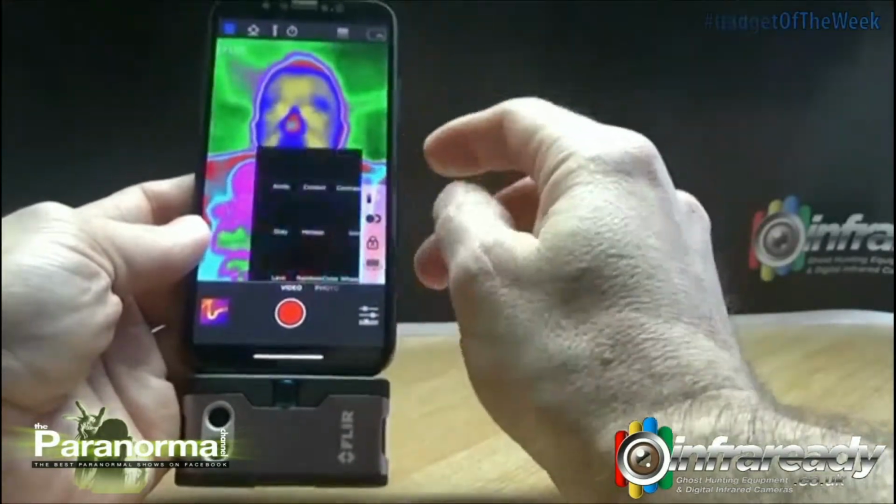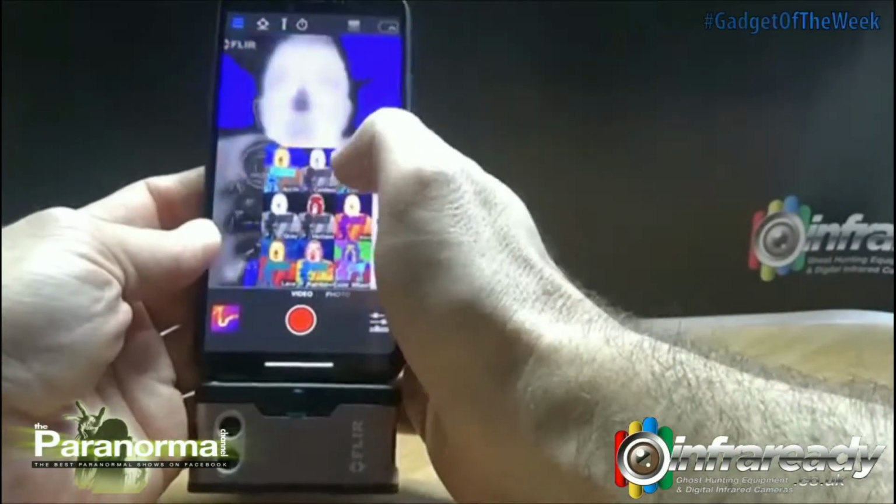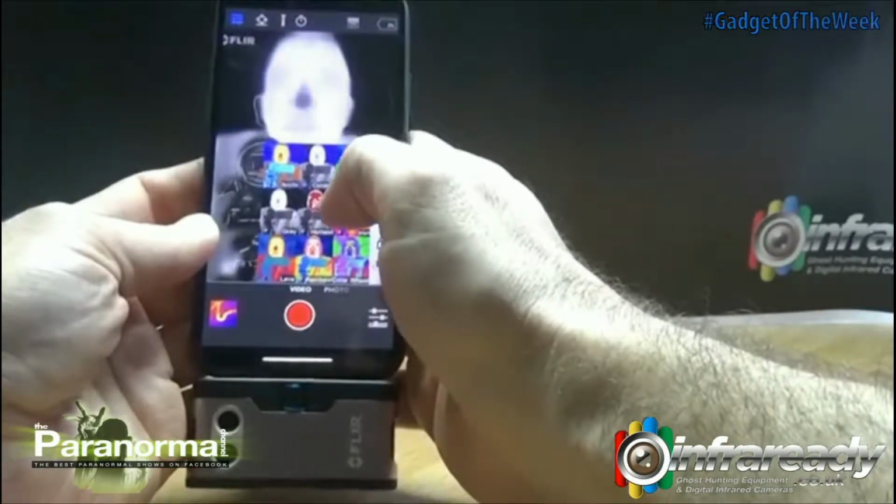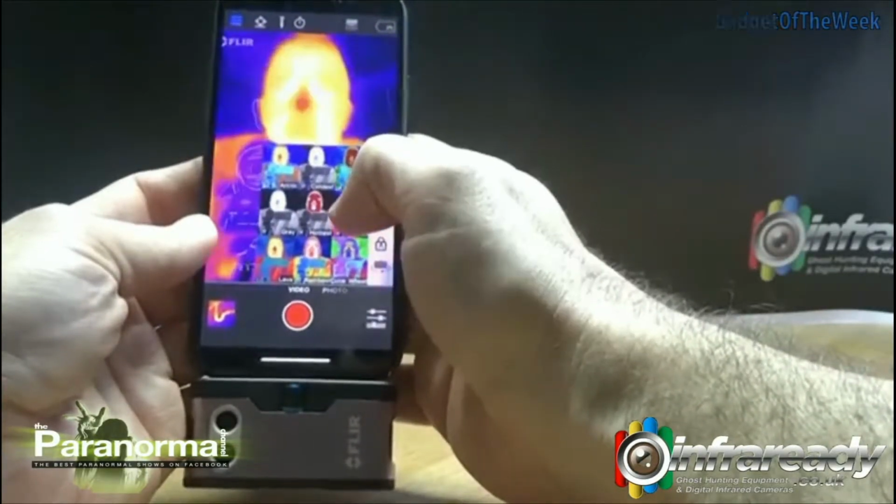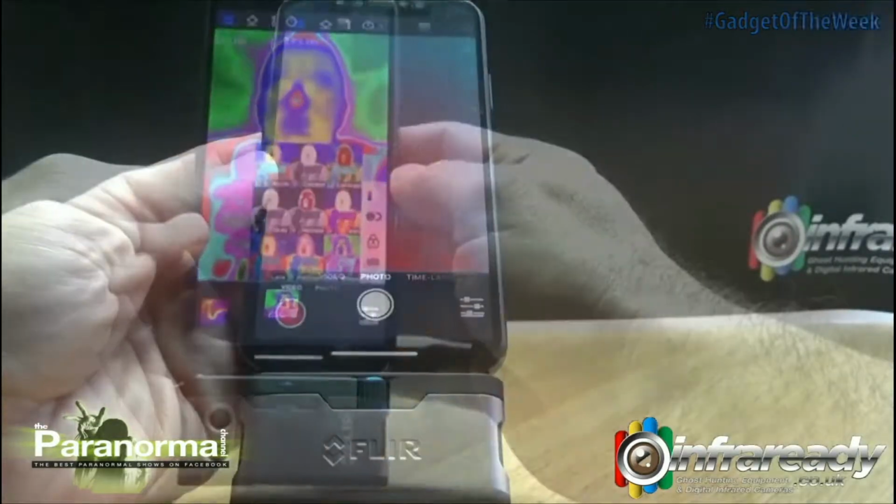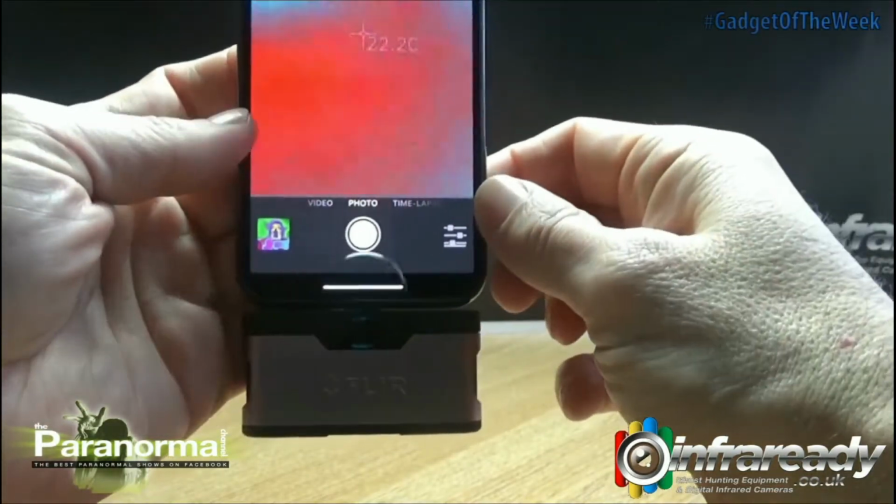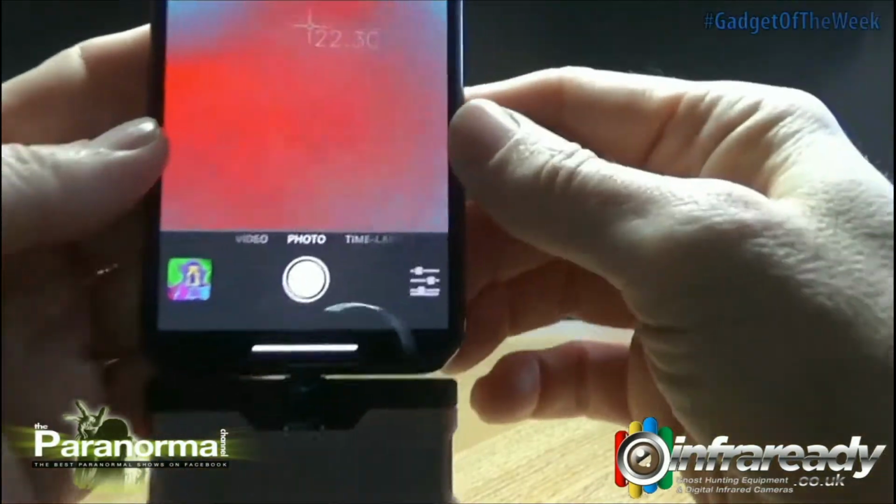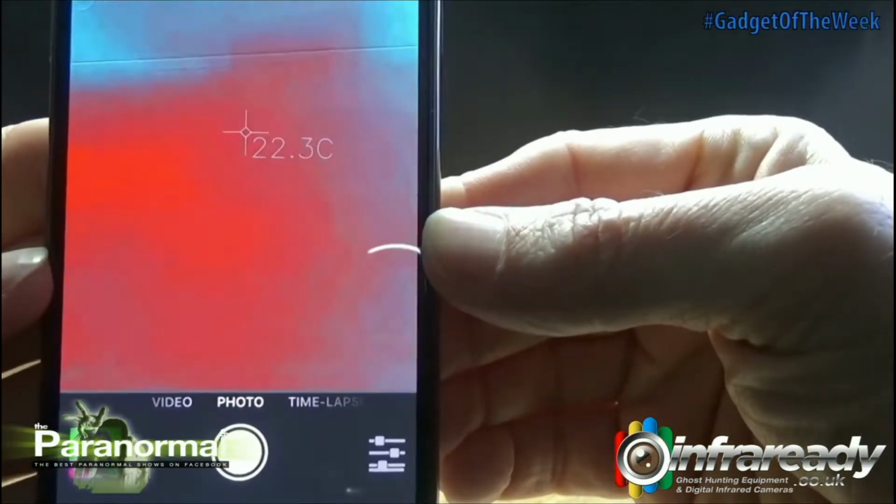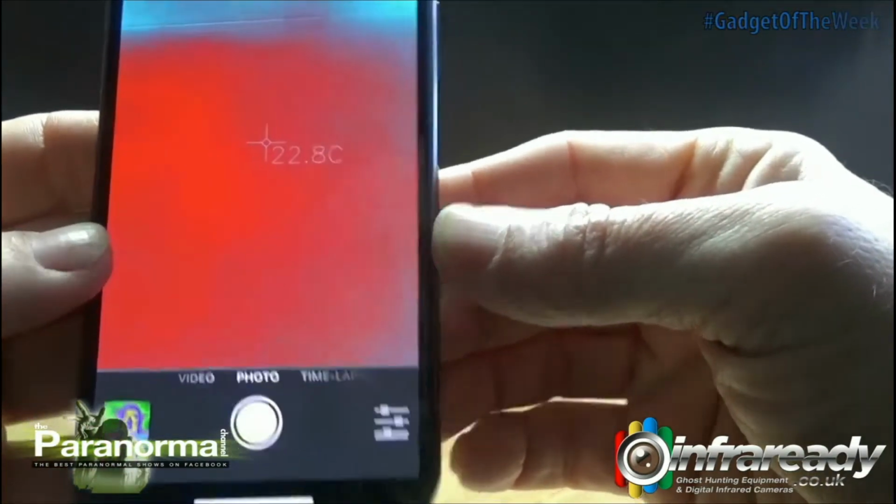So at the side we've got different colour palettes. If we go through some of these: Arctic, coldest, contrast, grey, hottest, iron, lava, rainbow and colour wheel. So I've now flipped the camera around so it's facing outwards. As you can see, it's measuring the temperature of the backdrop. At present that's 22.5 degrees.